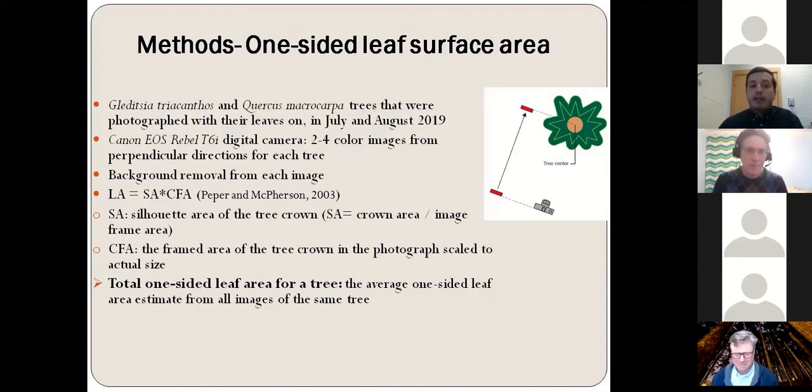I used the Canon EOS Rebel T6i digital camera, and I captured a minimum of 2 and a maximum of 4 color images from each tree from perpendicular directions, as you see in the figure. The next step was to take these images back to the lab and remove the background.